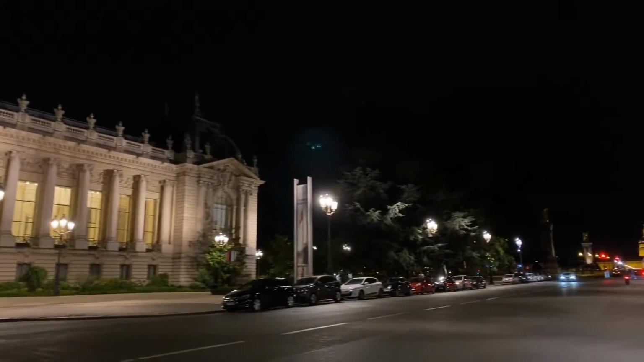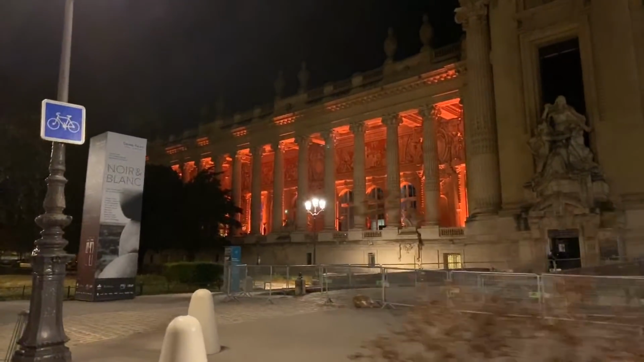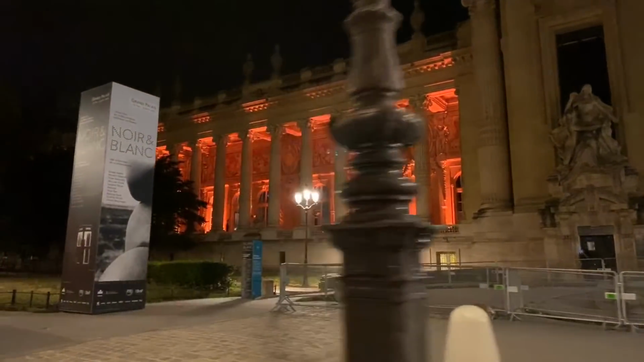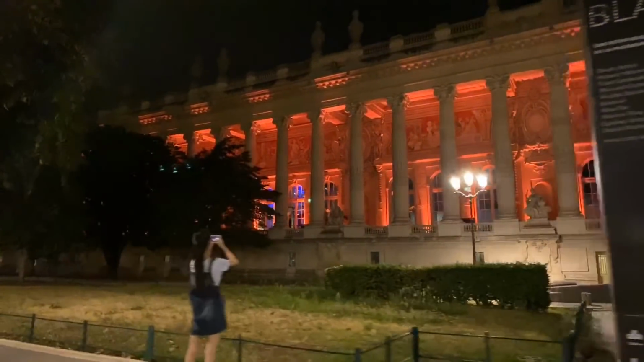Petit Palais. Grand Palais. Some of it's lit up at least. Bit of orange. She's grabbing the shot.